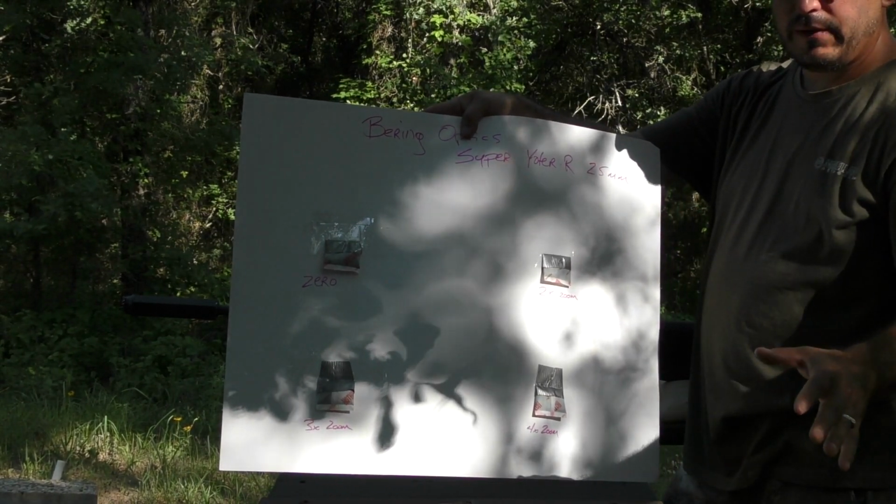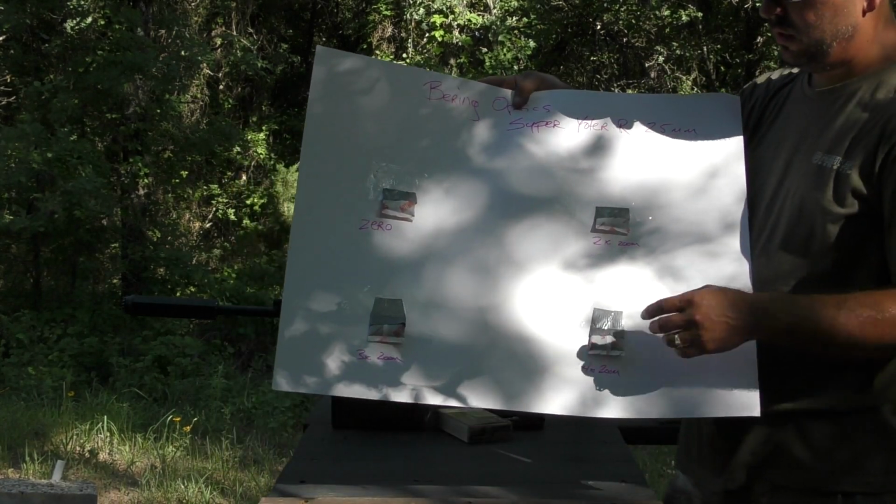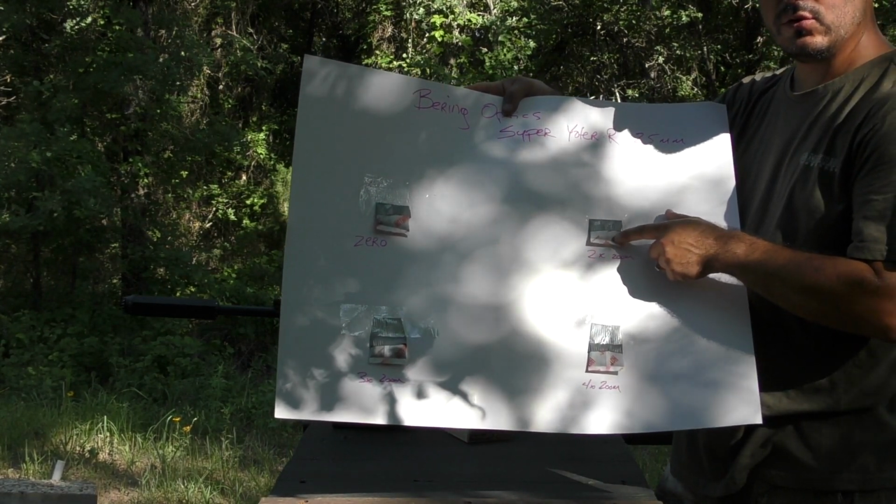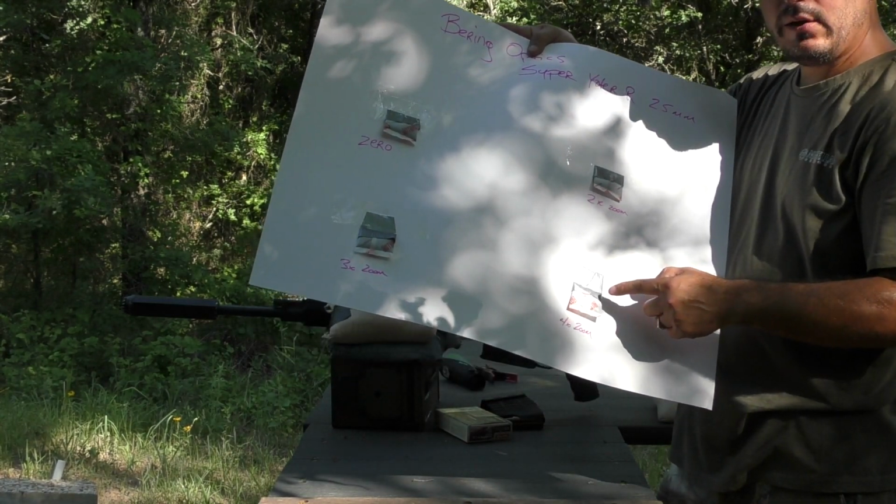Let the gun cool for about 15 minutes, and then we'll run through a zoom progression test. We know where the zero is at 1 times. We're going to kick it up to 2 times zoom and shoot this target here, 3 times zoom down here, and 4 times zoom down here.